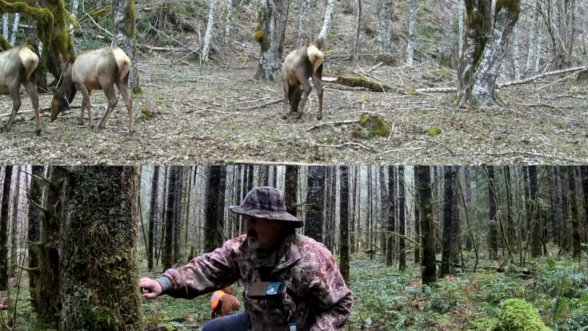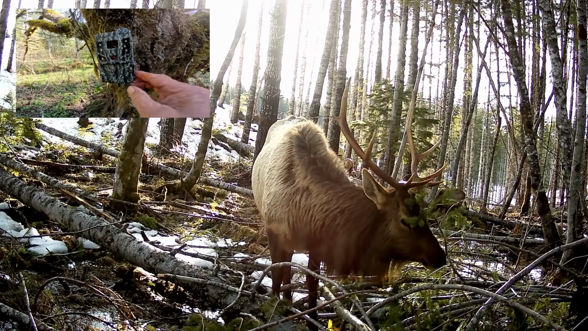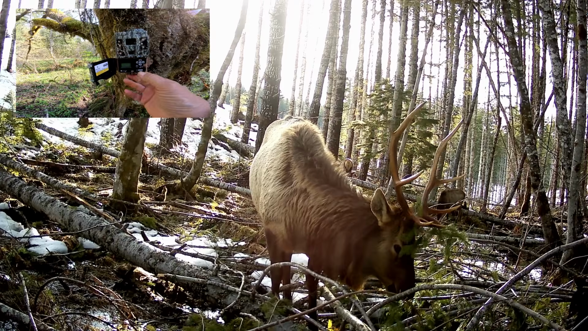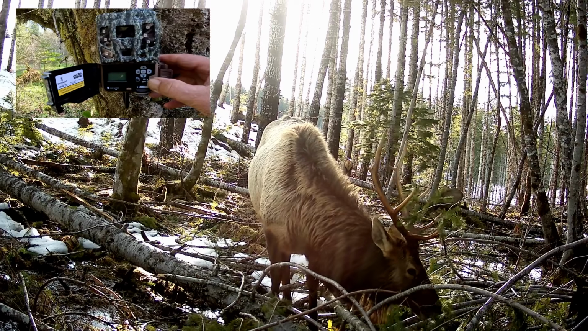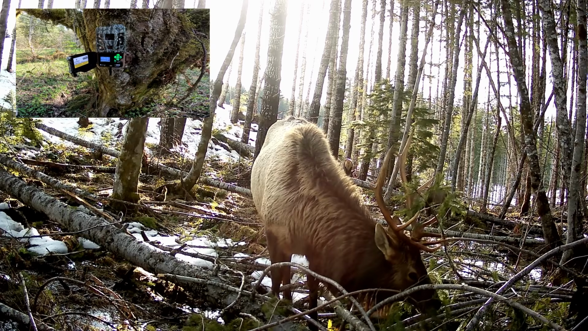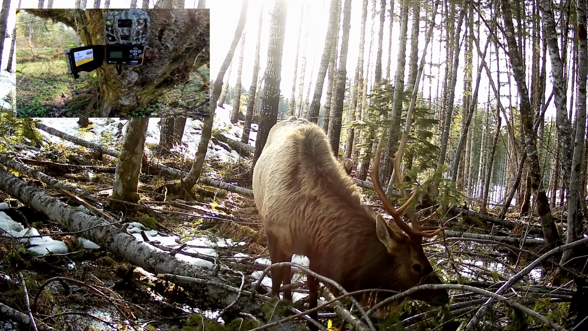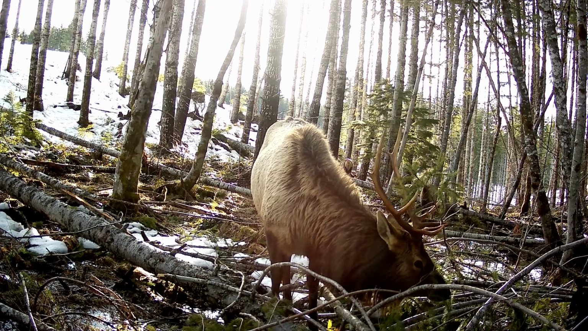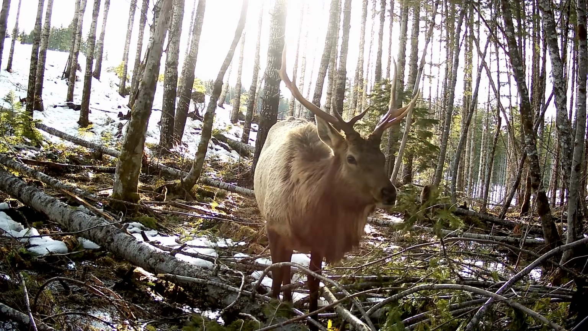Now there's actually some things to consider when you're placing it on the ideal tree or fence post or stump or rock or whatever you have there. The direction it faces, a lot of people say face north if possible, and the reason for that is the sun rising in the east and setting in the west.